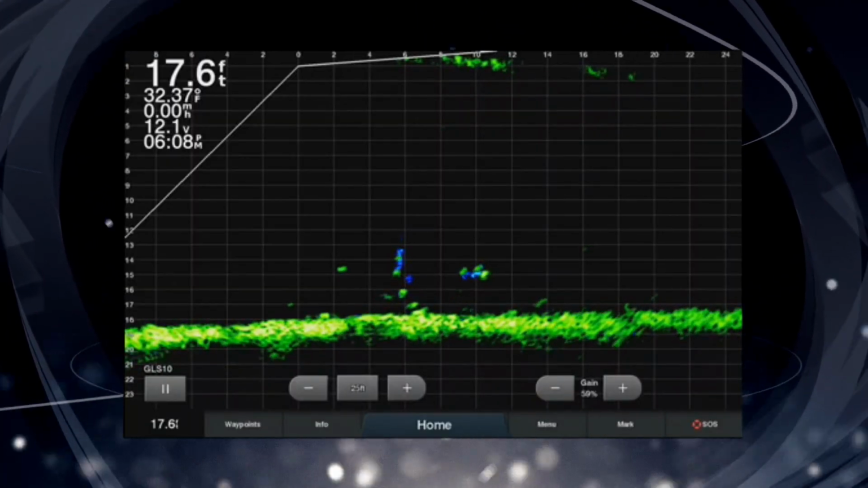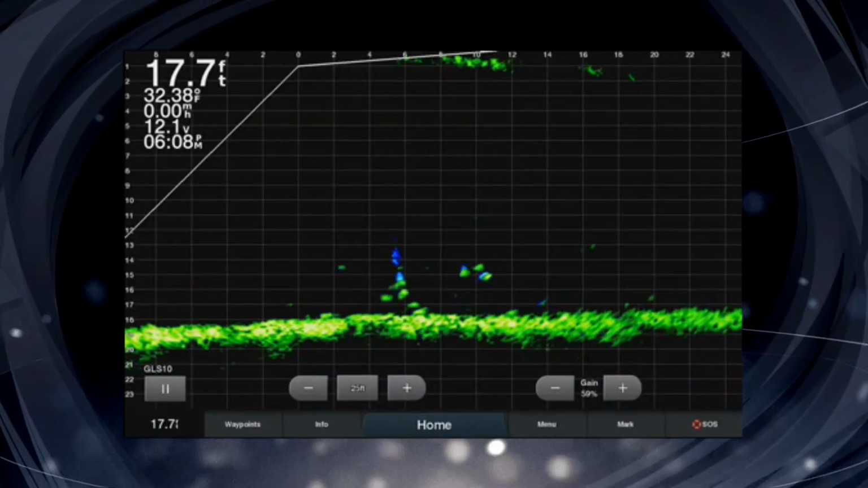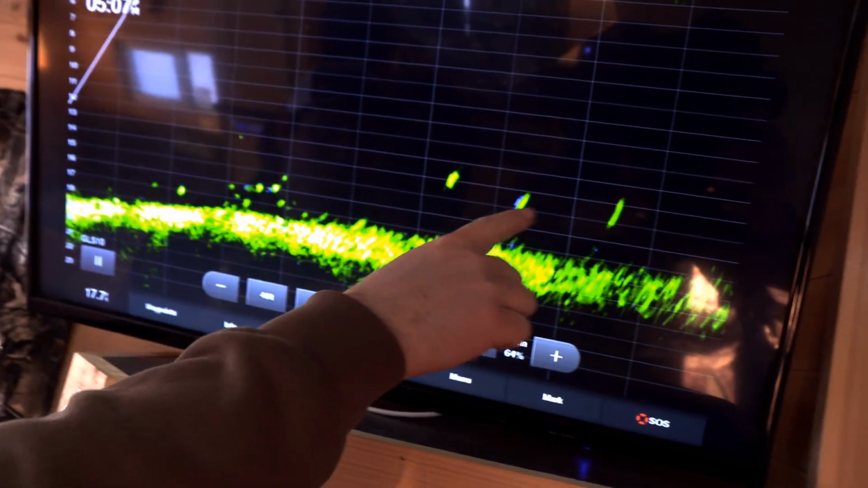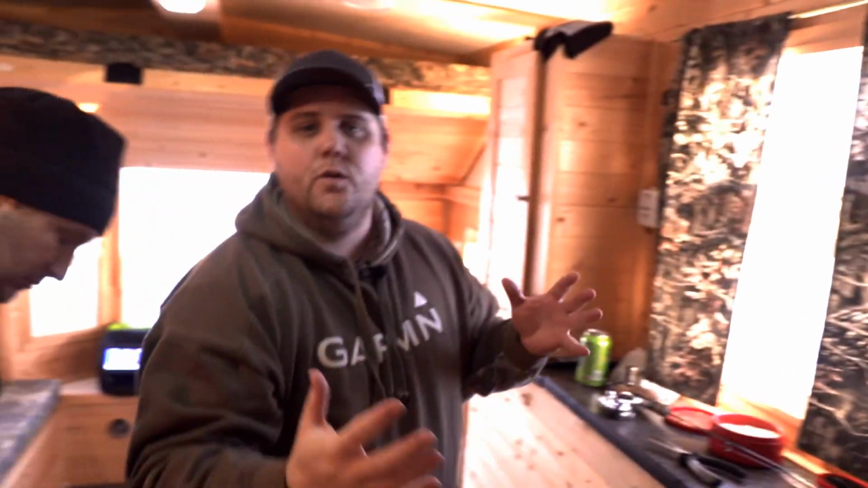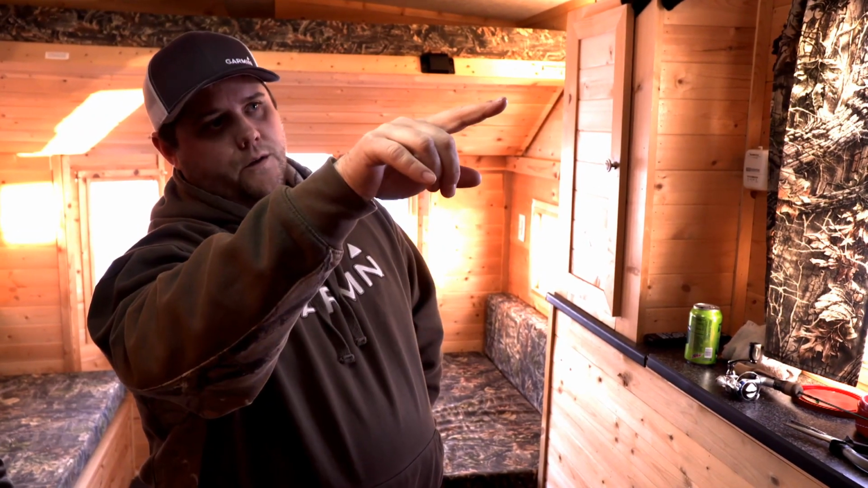Here's a really good example. If we look here, we've got some smaller bluegills right here. But look at that, boom, boom, boom. Those are crappies. And the cool thing on Live Scope, it's true to scale. So if the fish looks big on the screen, it is a bigger fish. Unlike when you get your other marks on traditional sonar, it's sometimes hard to tell. With this, it's true to scale, from 15 to 20 is really 5 feet. So you can see those crappies, those dots are a little bit bigger. They're bigger fish that are down there.